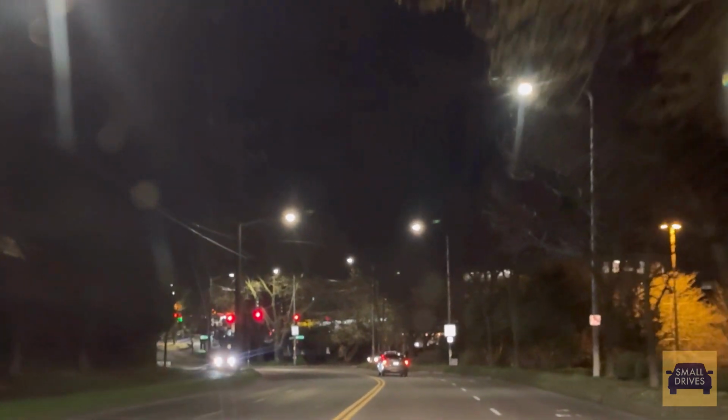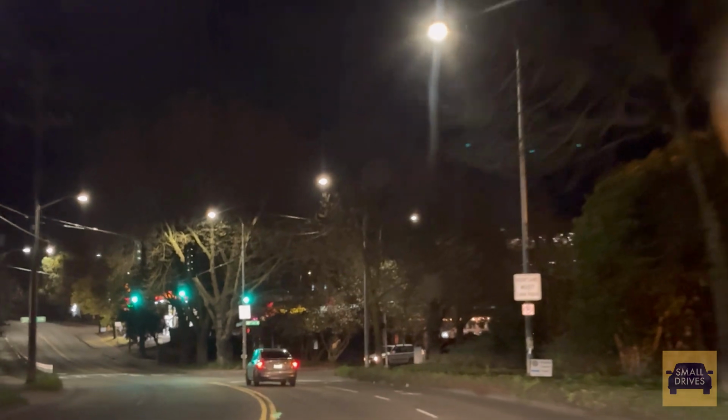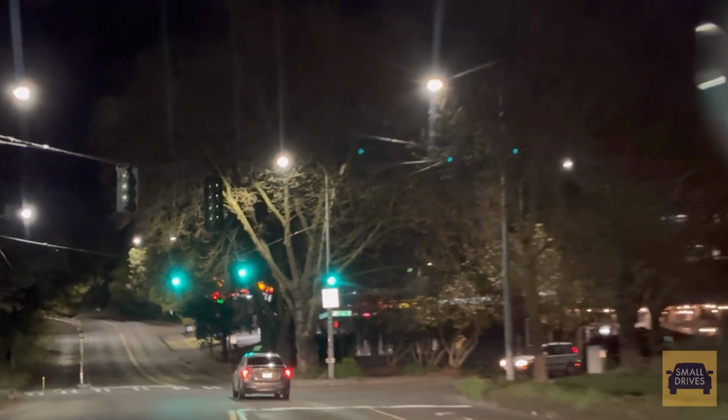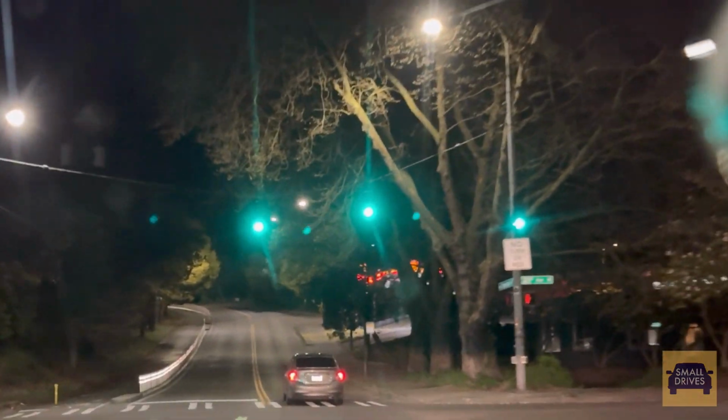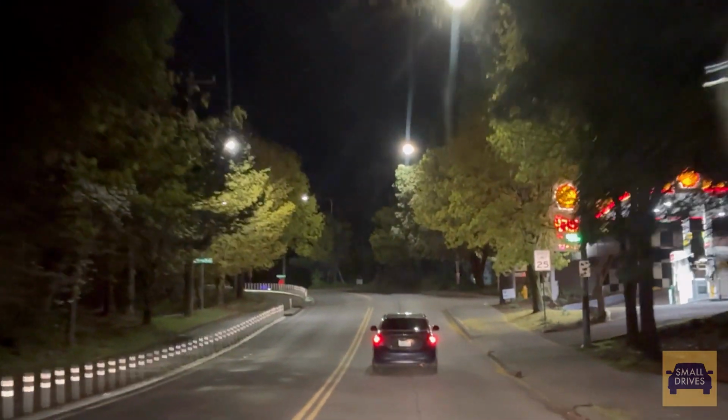Residents grow accustomed to the endless panoramas of beauty in every direction. Lakes, mountains, and Puget Sound waters that thrill visitors.